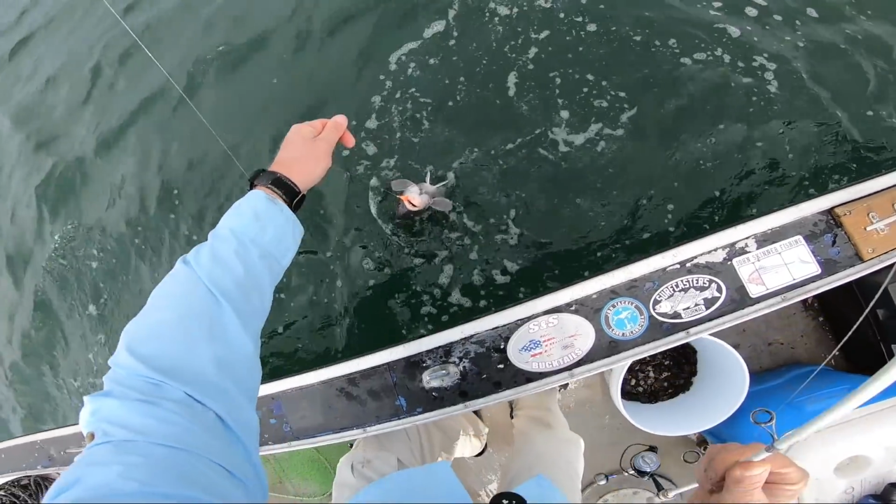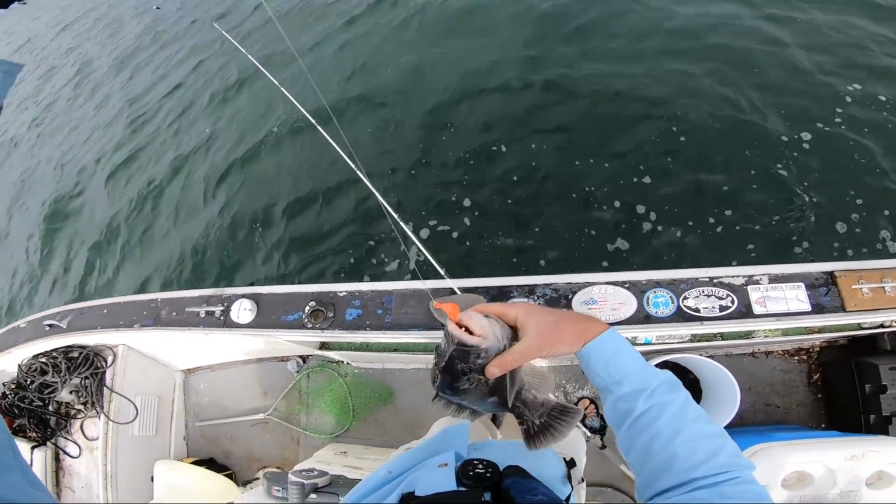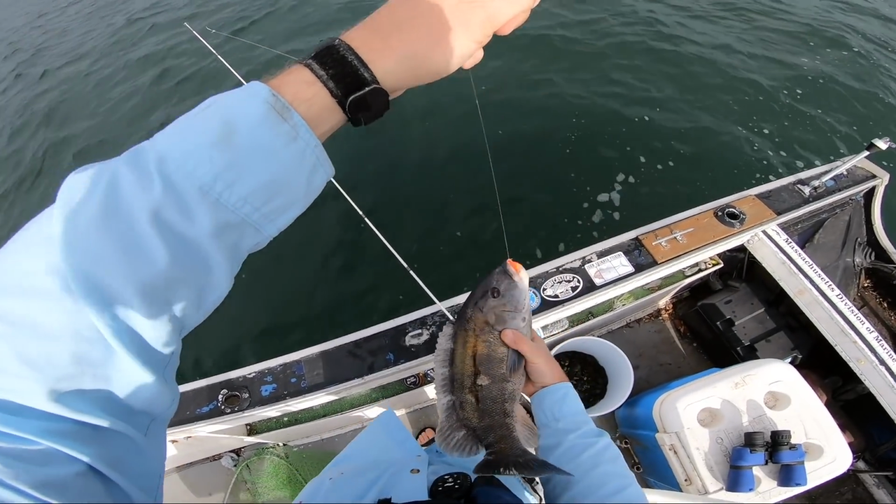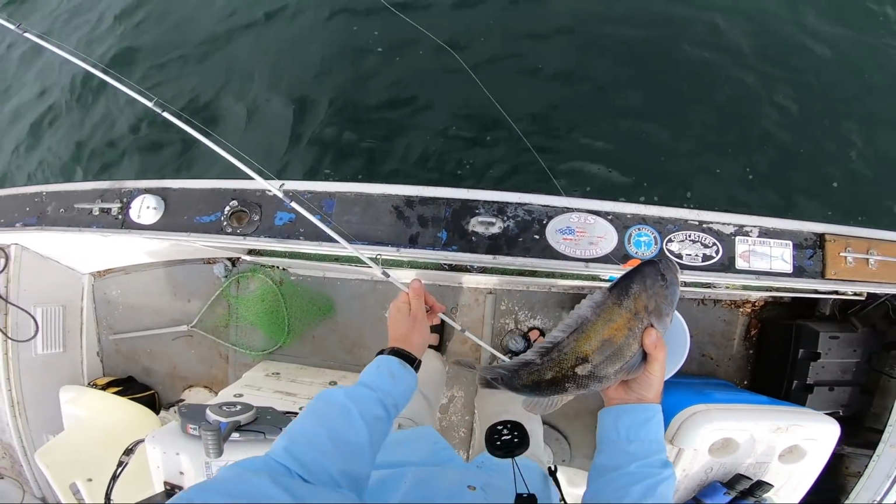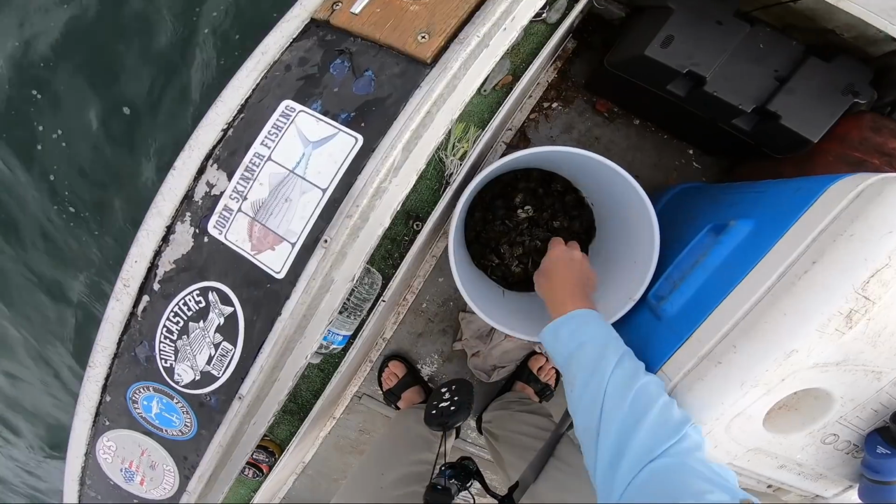So I doubt that one ever hit the bottom. It didn't feel like it, and that's kind of important. When you drop down, you really want to get contact with your line as soon as the jig hits the bottom, because a lot of times, once you've got these fish going, you drop down and they're on it immediately. So you want to be ready for that.